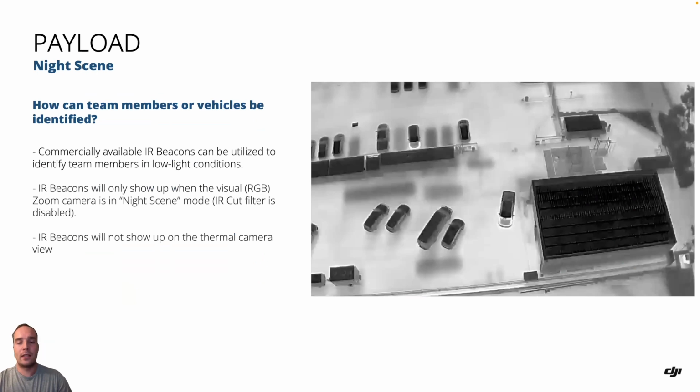Another common question that comes up, and it is actually related to the IR cut filter, is being able to identify team members or vehicles. One can purchase IR beacons, those are commercially available, and can be attached to team members' helmets or something like a vehicle.